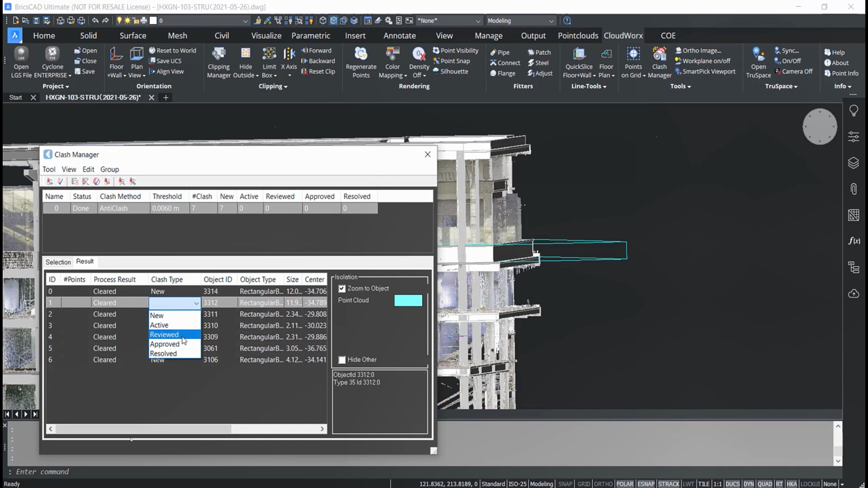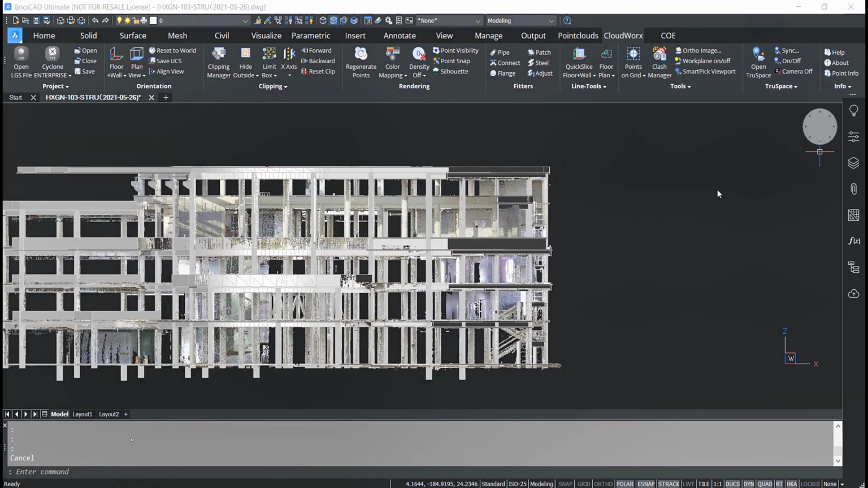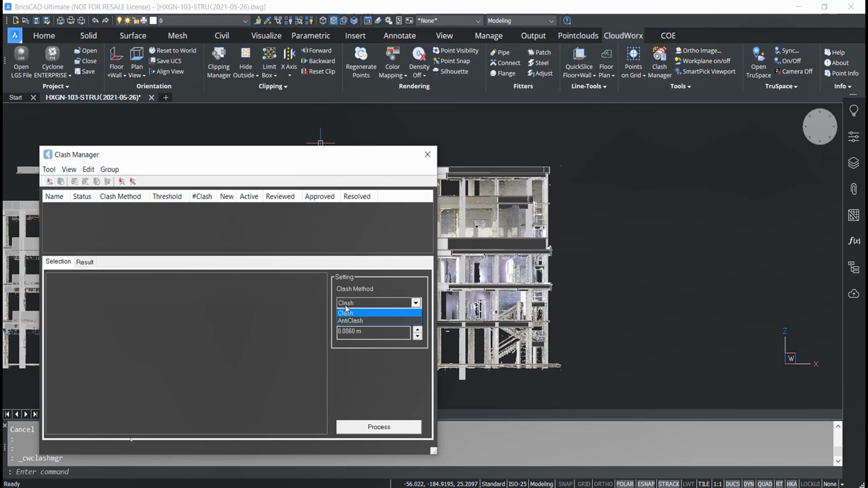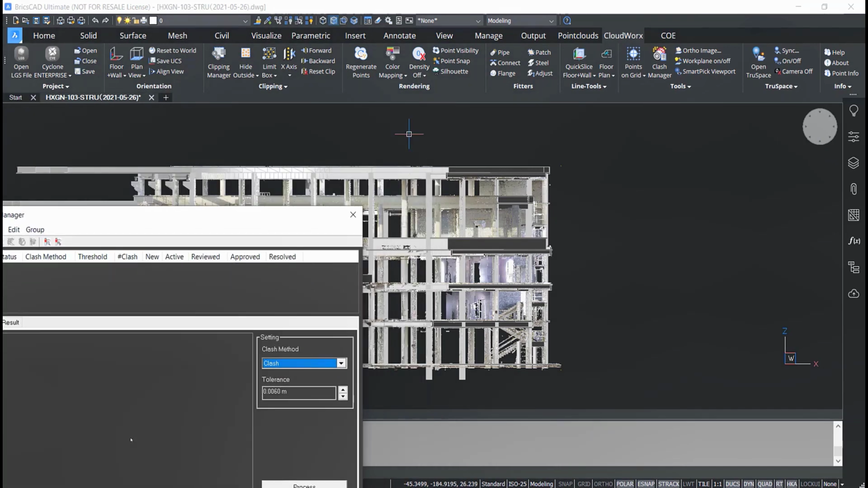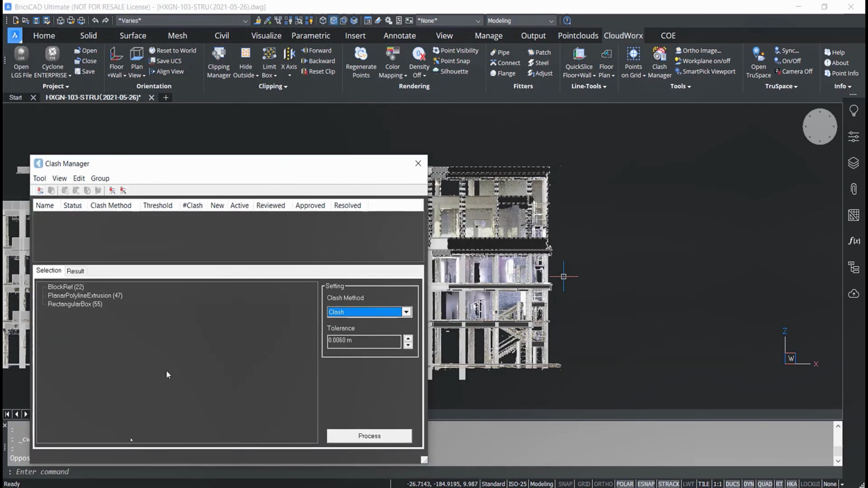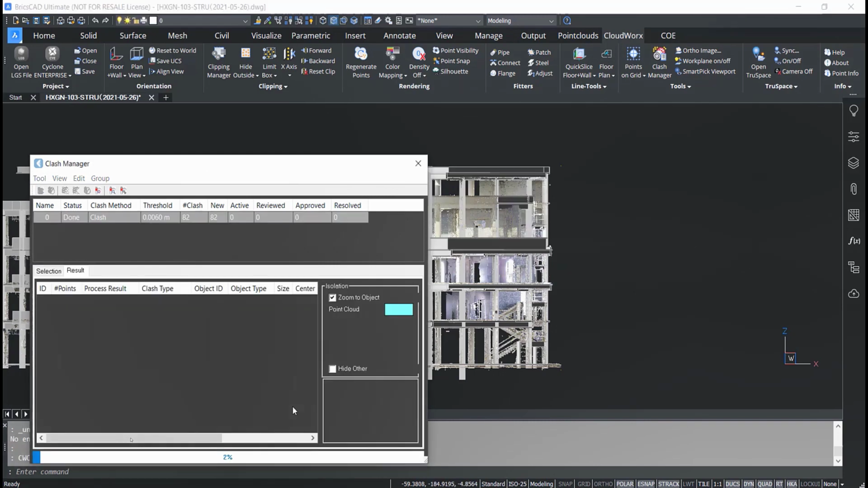So next we're going to look at a more typical clash sort of check. So in the Clash Manager, again, I can choose a clash as my method and then select an area, select some objects that I want to test against. You can use preset selections, or you can do like we did here and just drag a fence to select a group of objects.